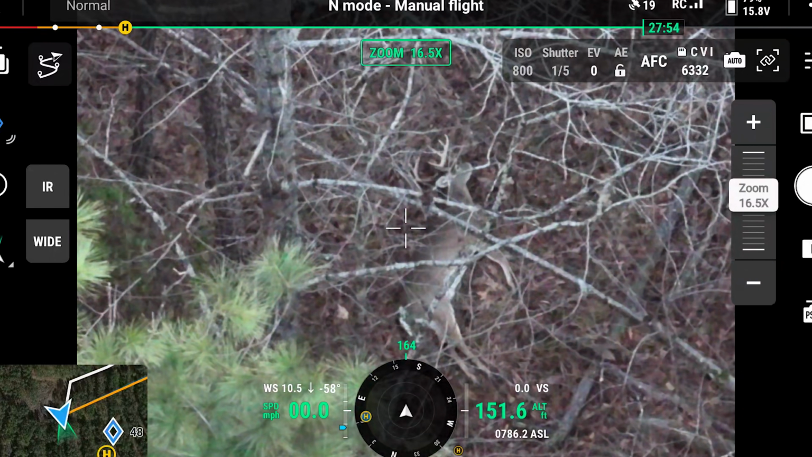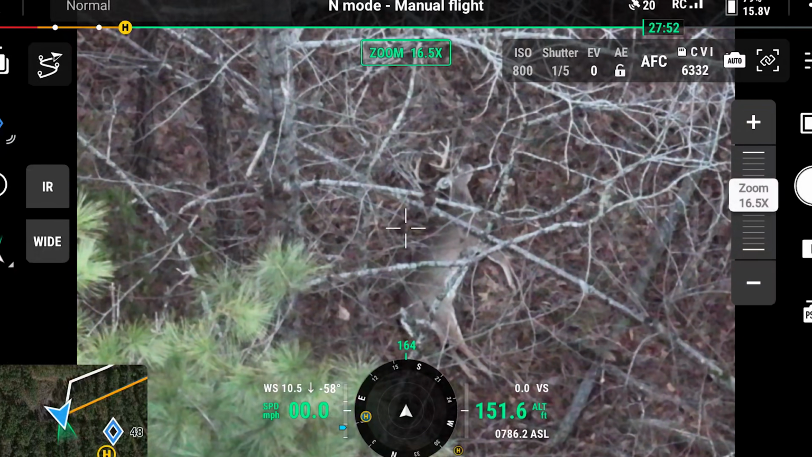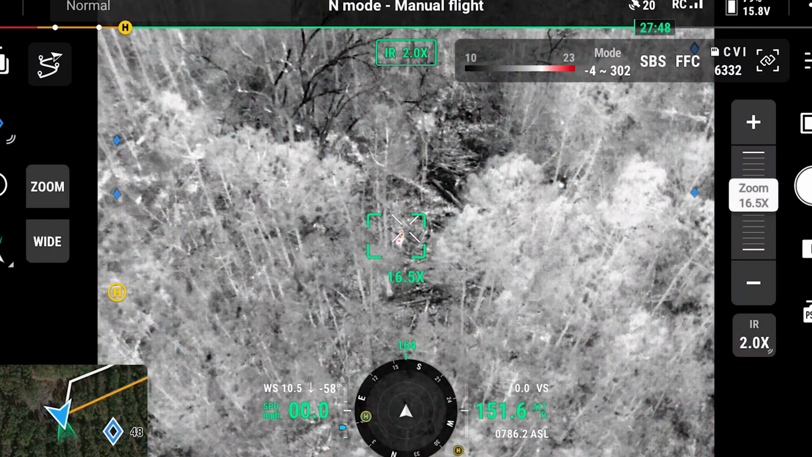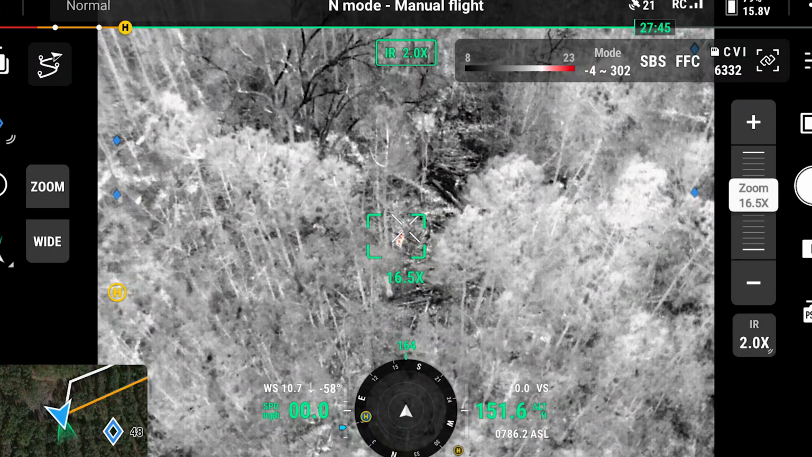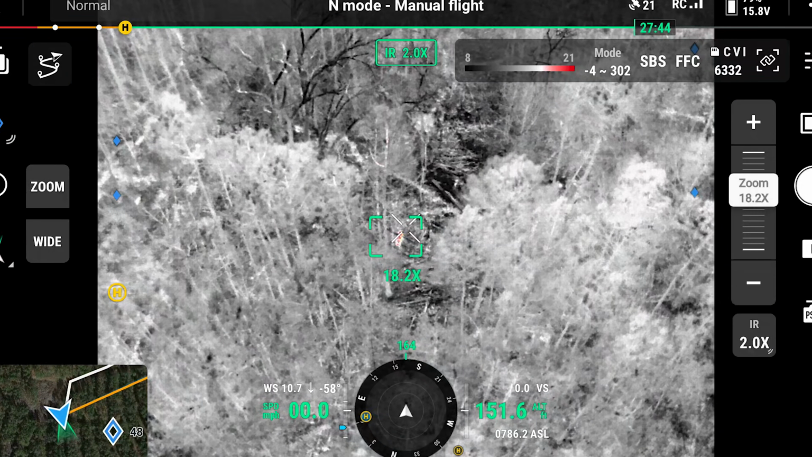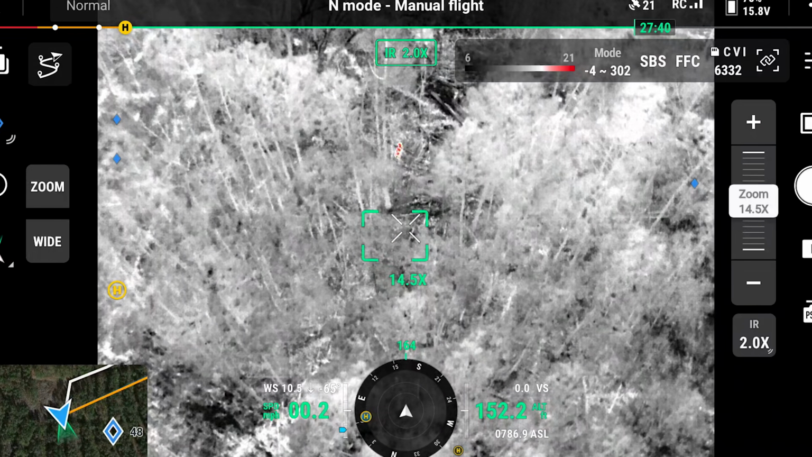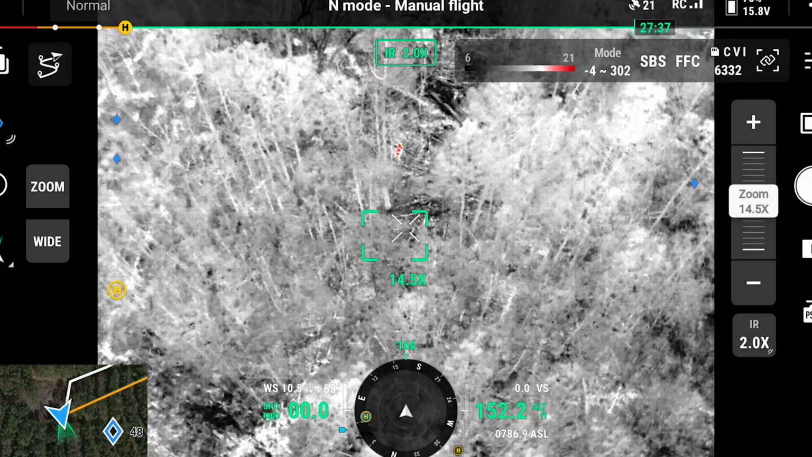Like, how do you put that on Facebook for your thing? Just record a video. What I'll do is I'll have my thermal on. Then when you get going, I'll start the regular camera. You know what I'm saying? I just didn't go far enough. I told you I didn't think he'd go 60, 80 yards, but it's so thick down in there. Right. When you start recording, let me know, and I'll flip it over to regular and zoom in on him.